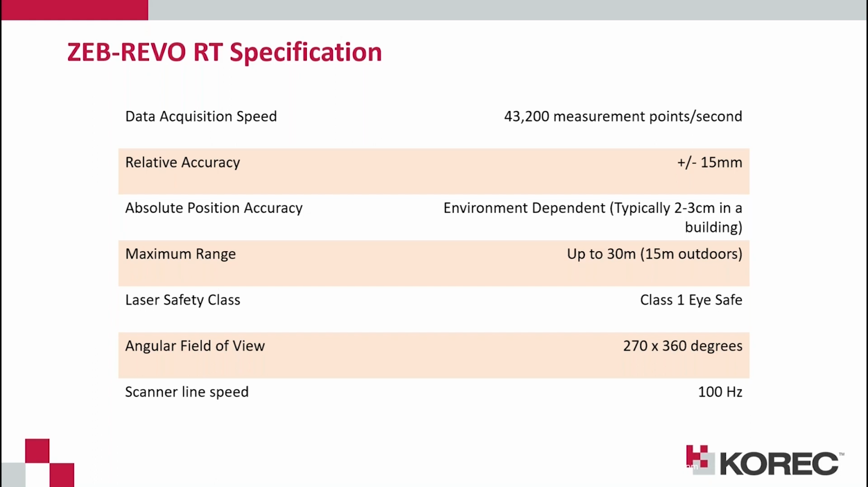And then a little bit about the ZEB-REVO specification. So yeah, as Ben mentioned, just above 43,000 points per second. The relative accuracy on the laser is plus or minus 15 mil.